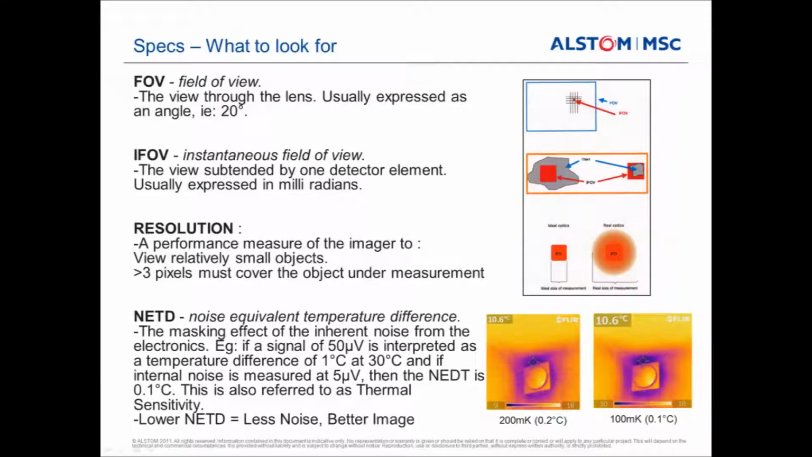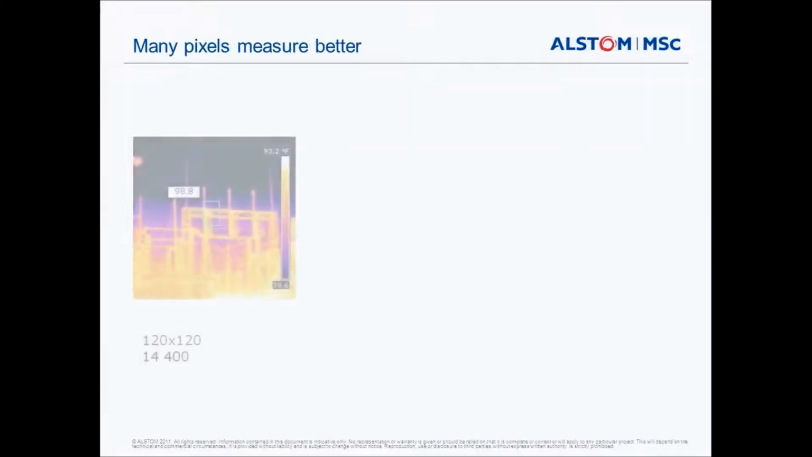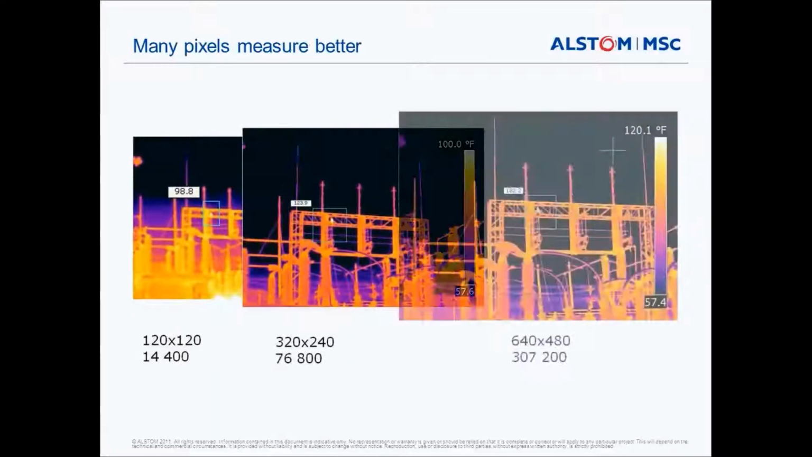Another thing that we often talk about is NETD, which is the noise equivalent temperature difference. And very simply what this refers to is the thermal sensitivity of the camera. And if we have a lower NETD, then you'll see the 2 comparative pictures there. We will get less noise and a better image. So we generally look for cameras that are 100 millikelvin or less, or 0.1 degrees C or less. And some of the cameras will go down as low as less than 0.05. So there's some of the things that we like to look for when we're choosing cameras.